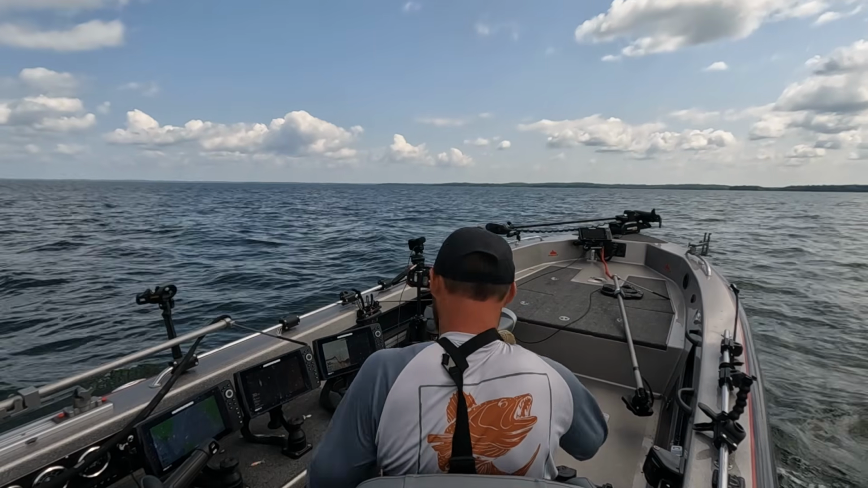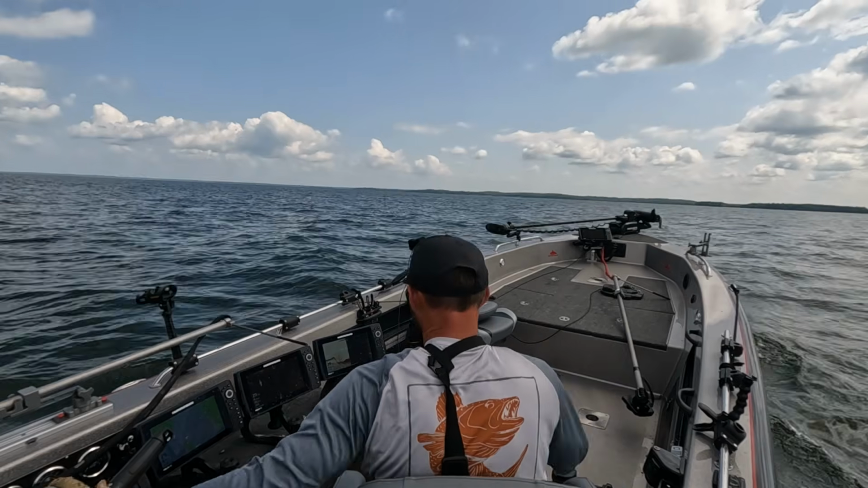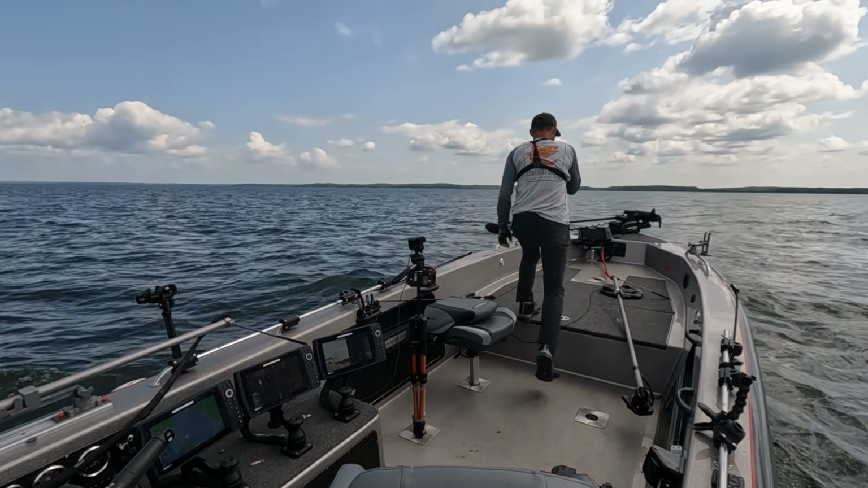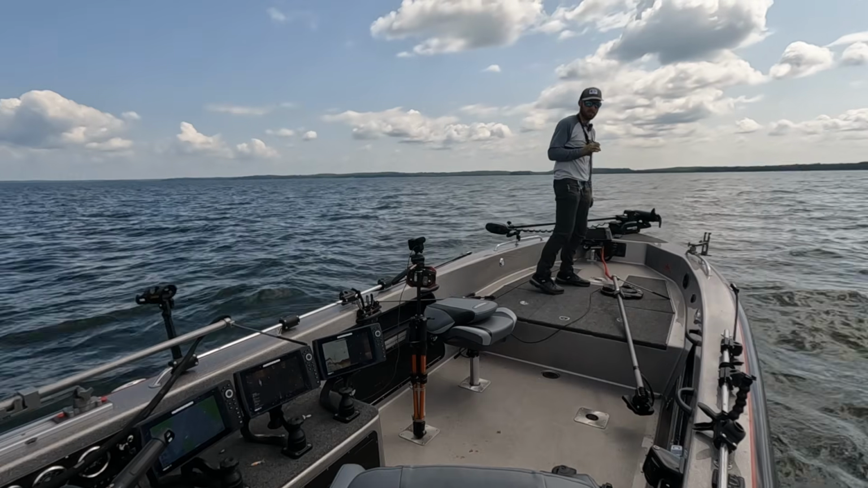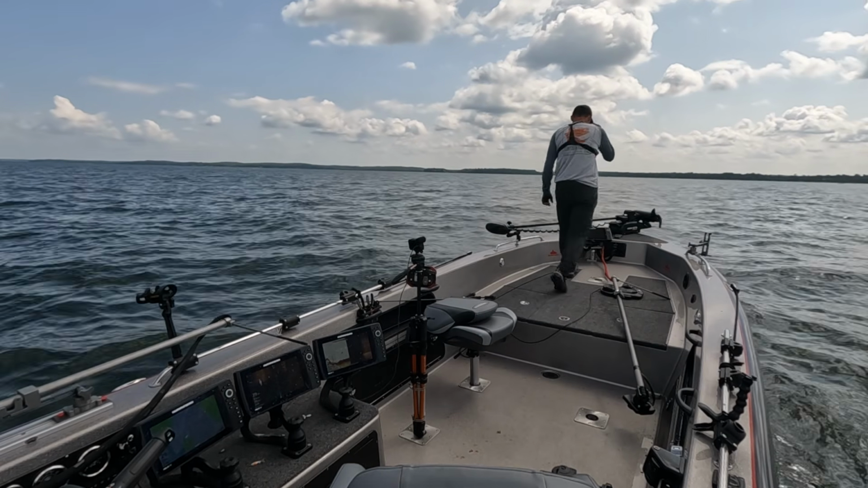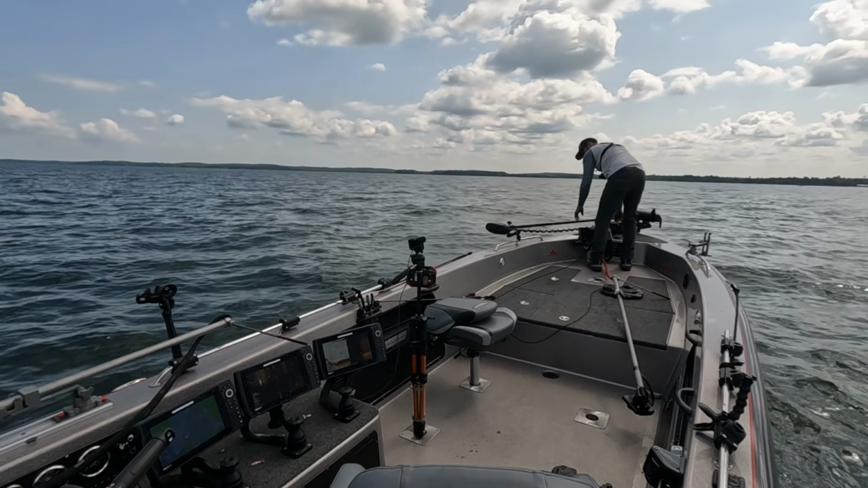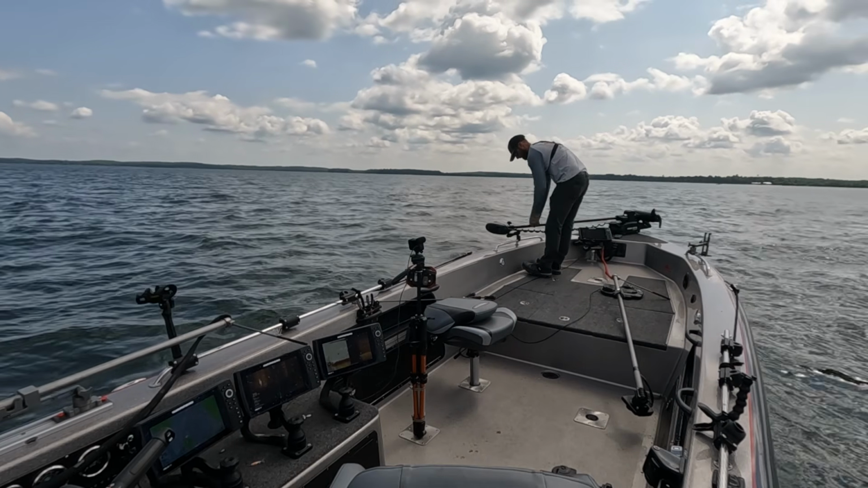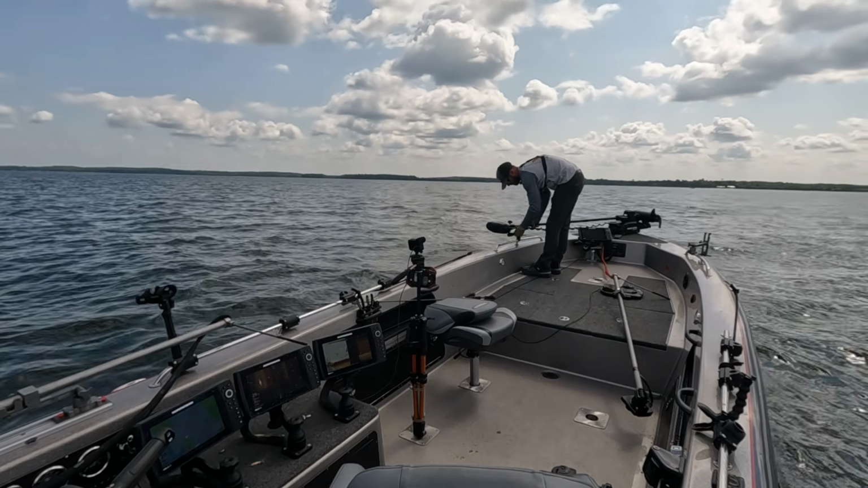All right, boys and girls, pattern number 2. Now this could be total BS. But a lot of times there's a pattern that revolves around some of these deeper water, hard bottom humps. A lot of times those are rock humps. A lot of times those are deep gravel humps.